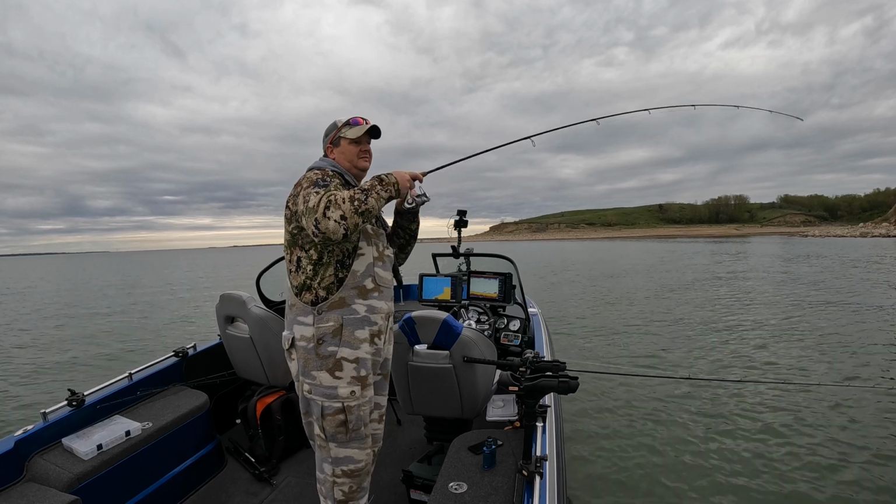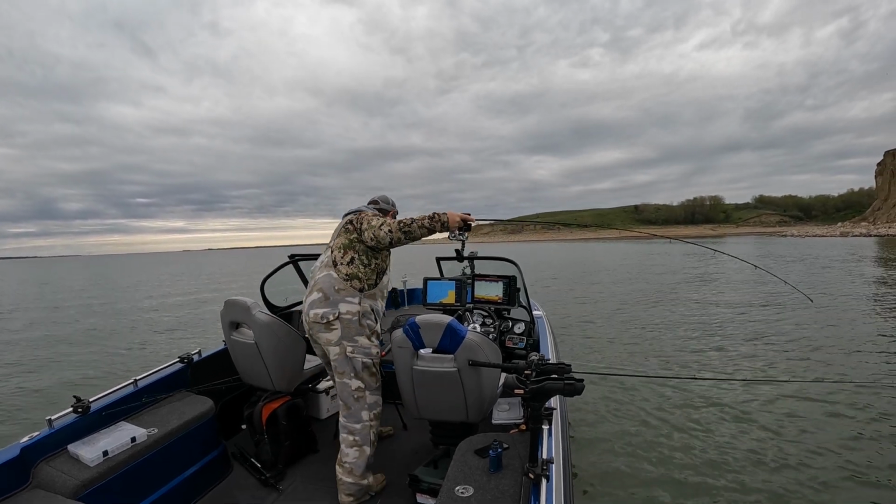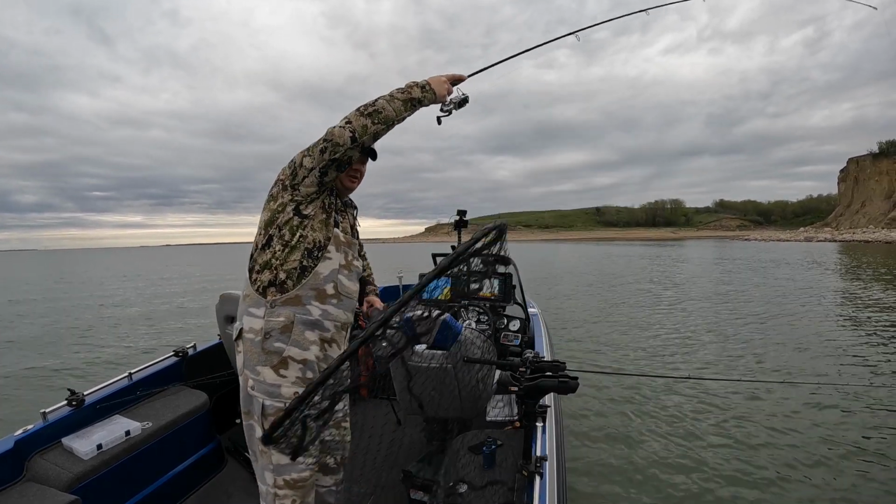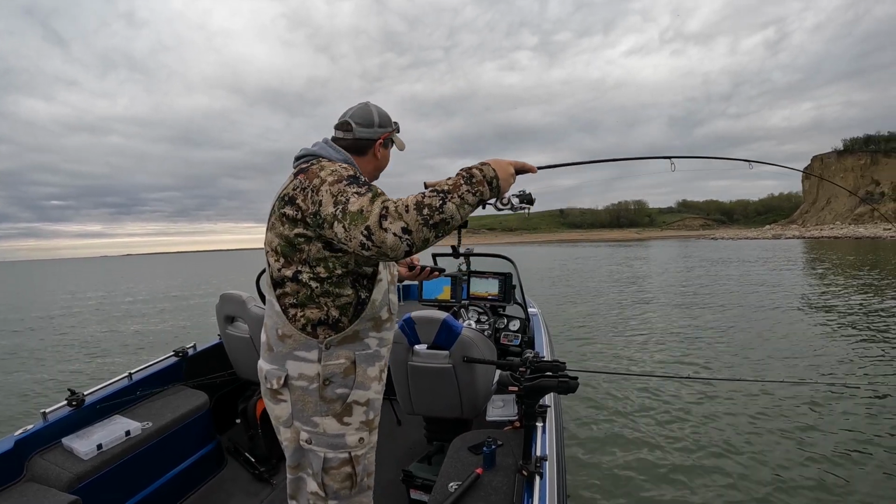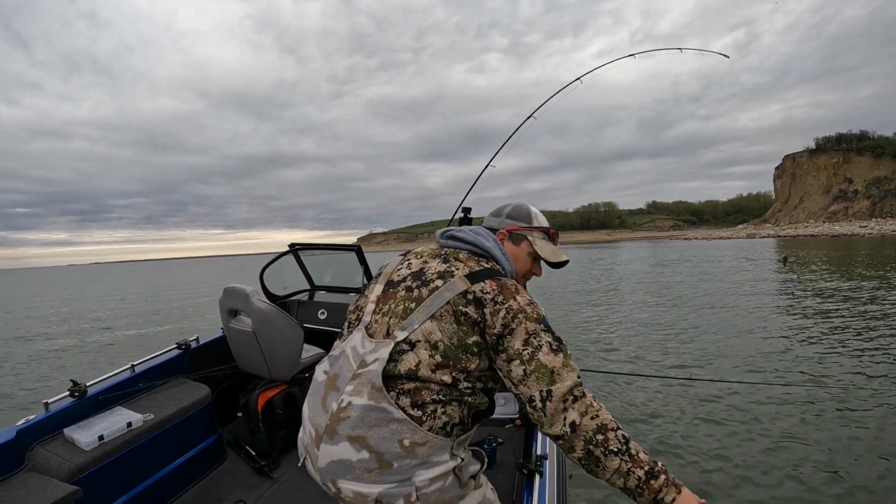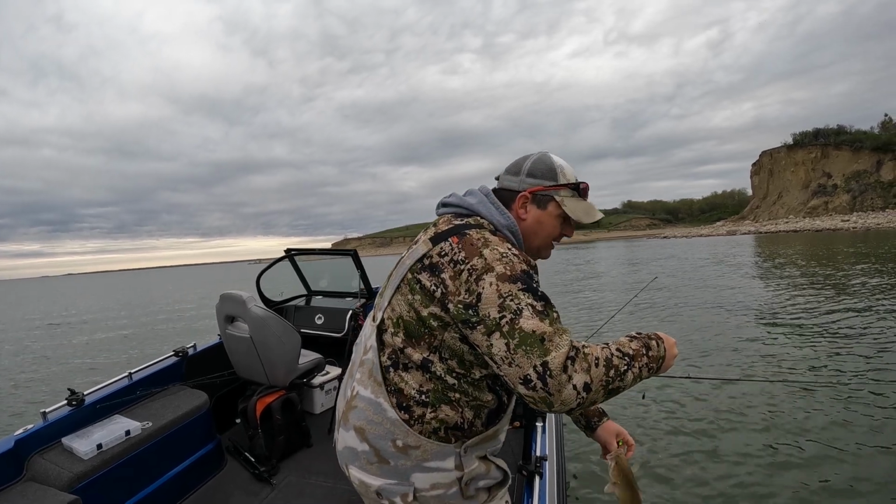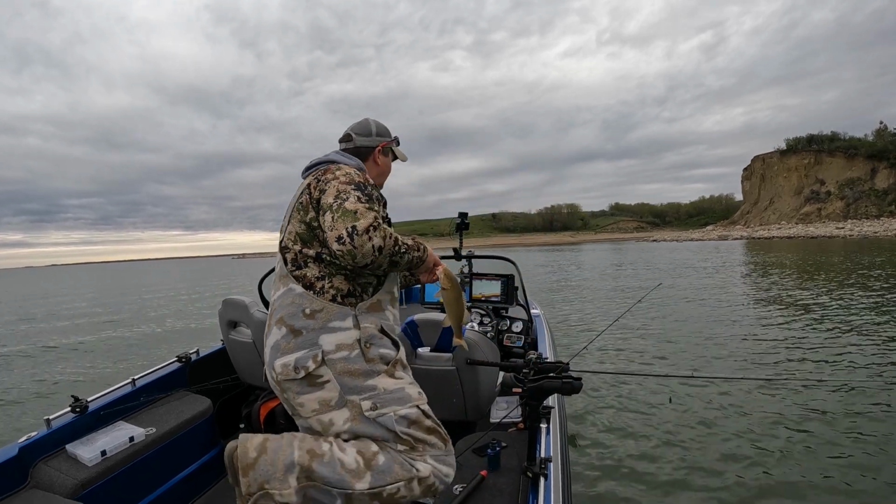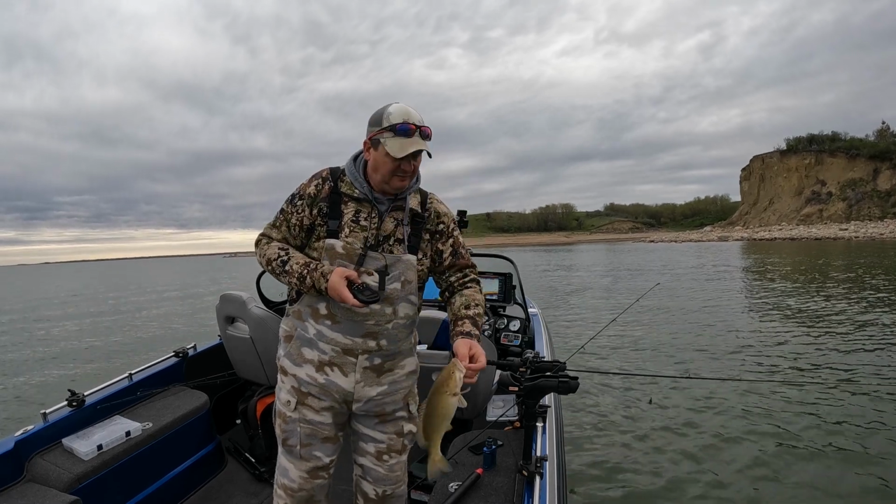There we go, fish on. Finally, we're starting to mark quite a few here. That might be a smallmouth. Yep, it's a smallie. That's a start. Not what we're looking for, but it's a start.